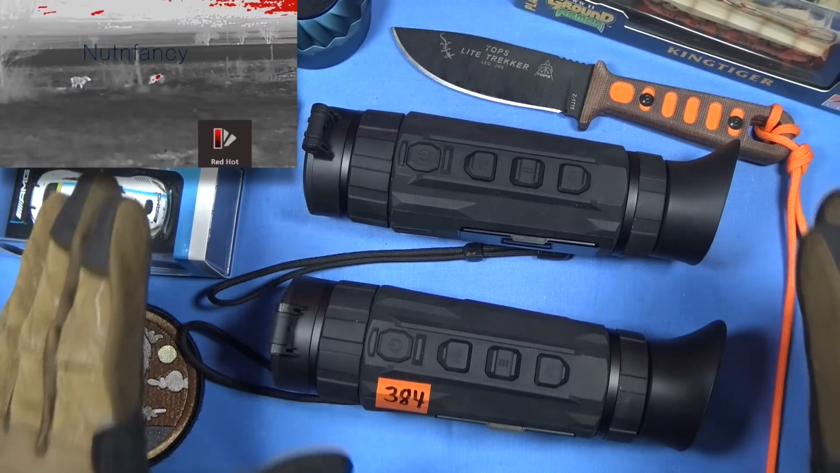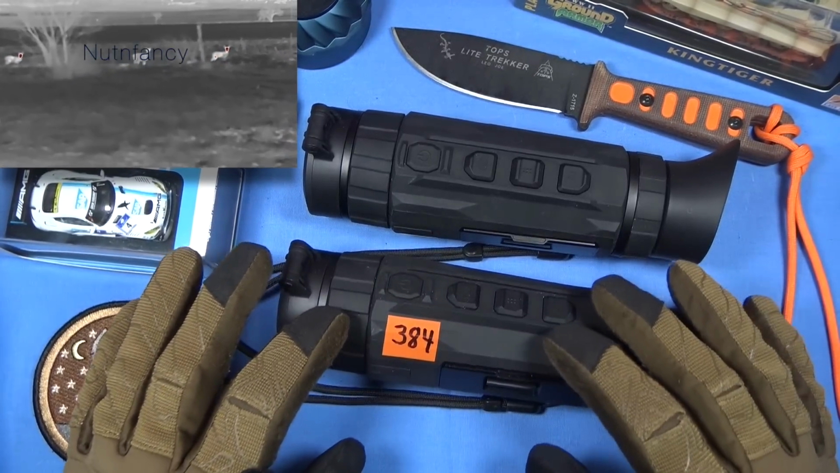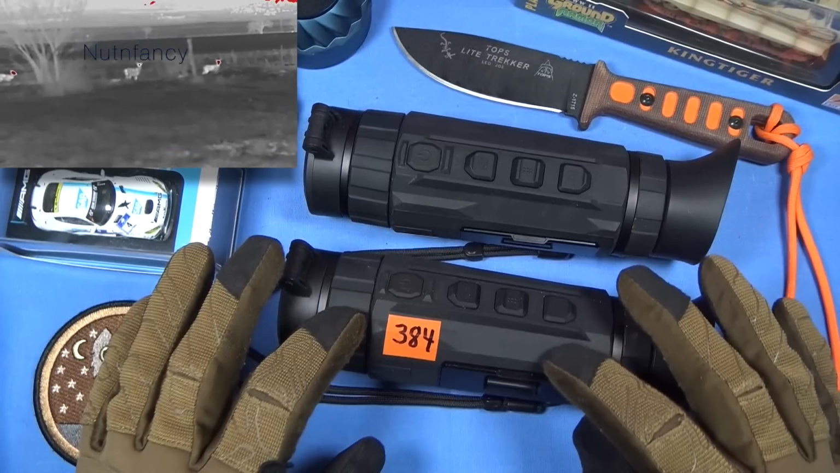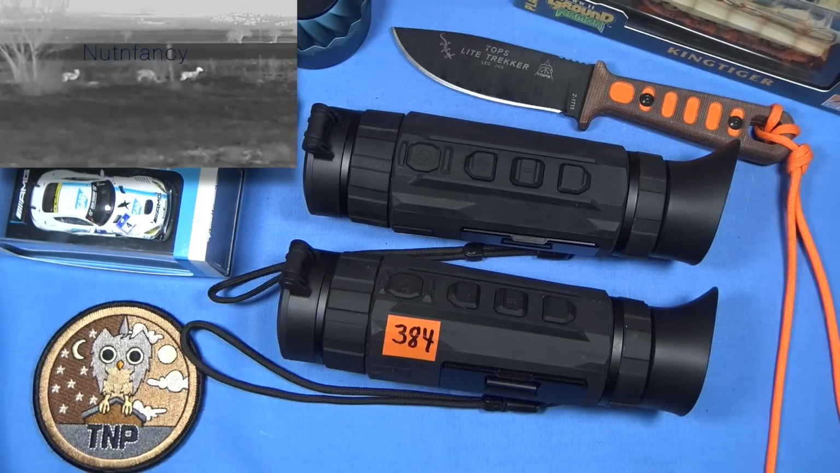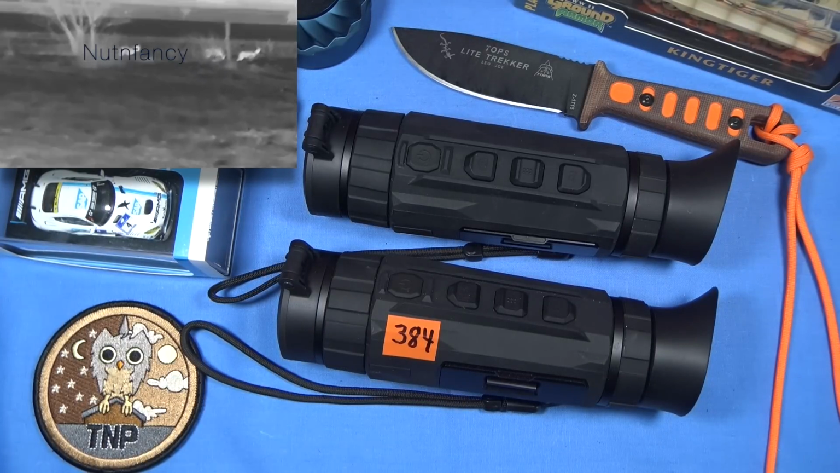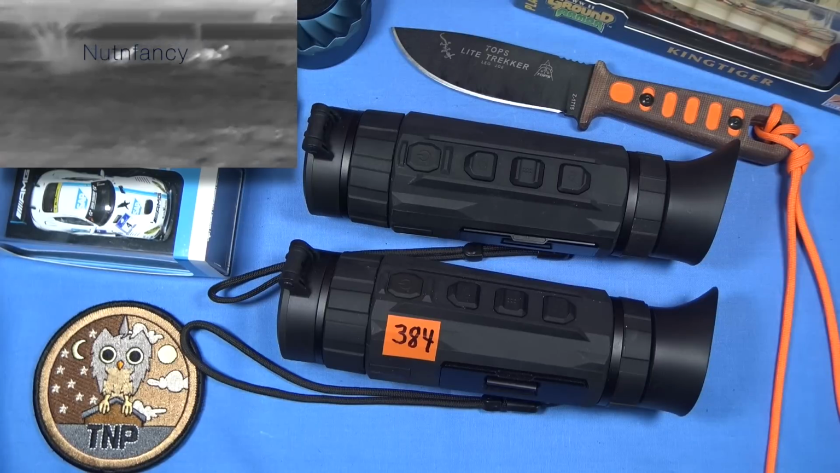Or, let me vary that a little bit. If you need multiple items, get multiples of the 384. Honestly, I think for most of you guys, a 384 would be sufficient. You would be good to go. Now, remember what the intro said. It talked about the resolution, and that is a thing.